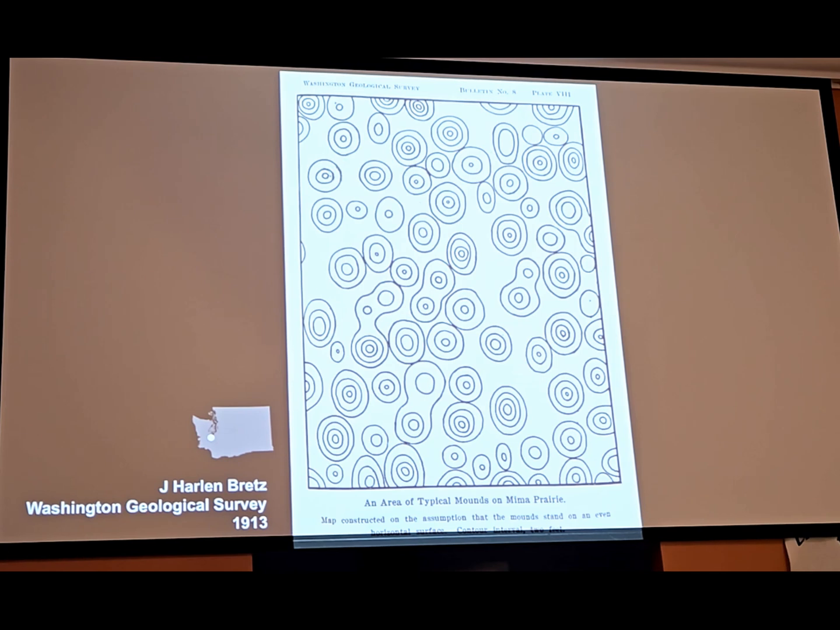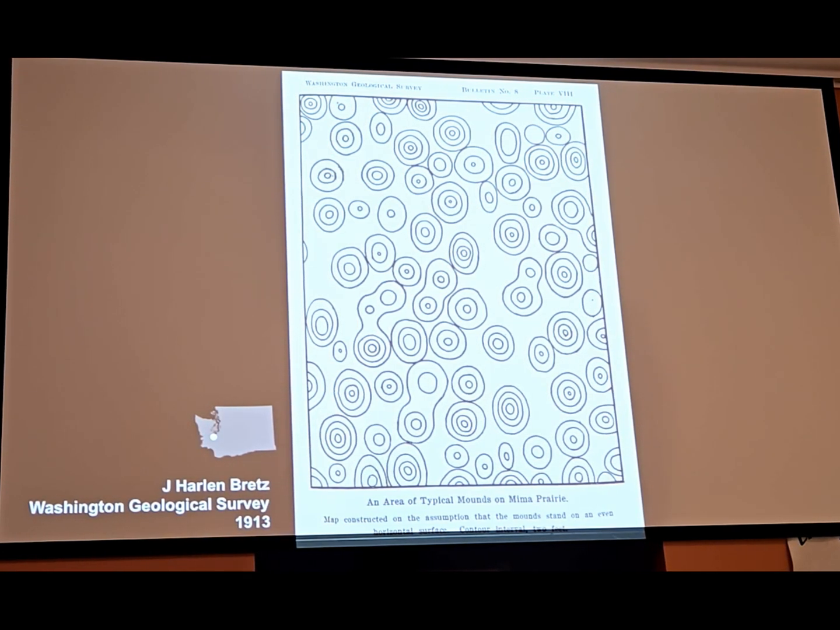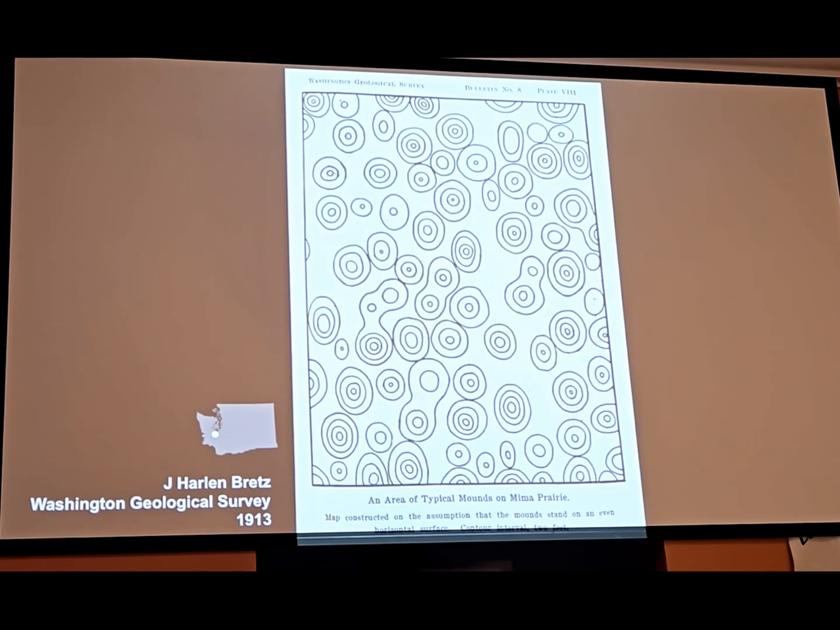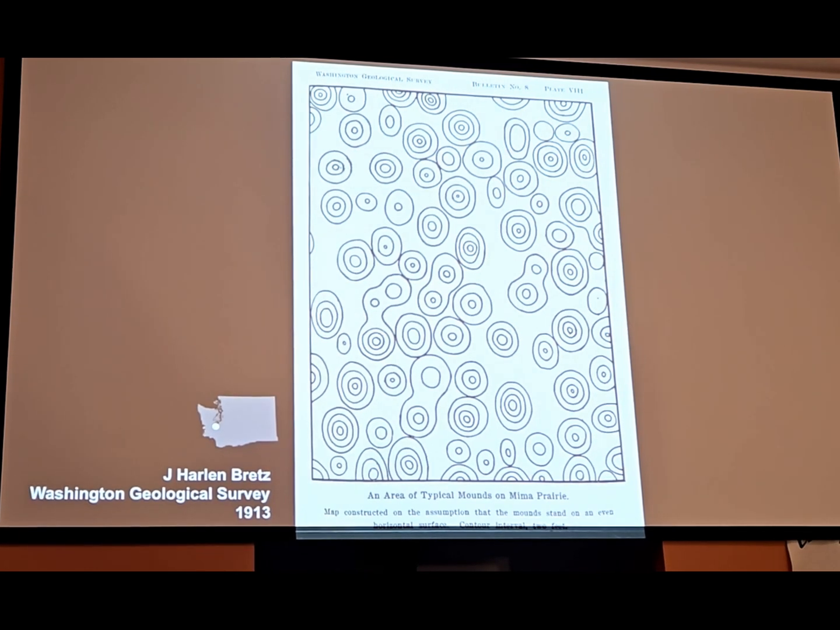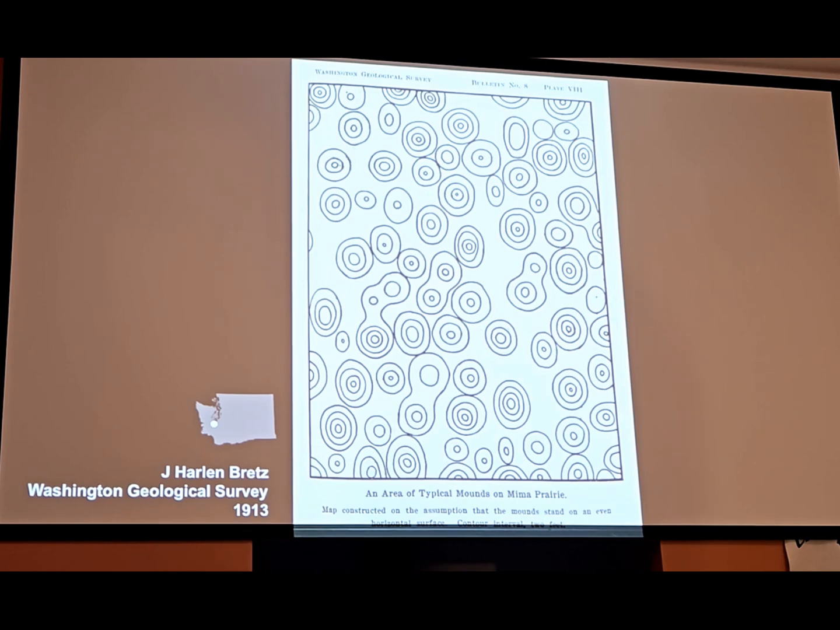And before J Harlen Bretz set his sights on the channeled scablands, he was working out the mysteries of the Puget lowland here in this side of Washington. And this is actually a drawing of his from the early 1910s, I guess around 1913, published by the Washington Geological Survey. Yay, go Geological Survey.